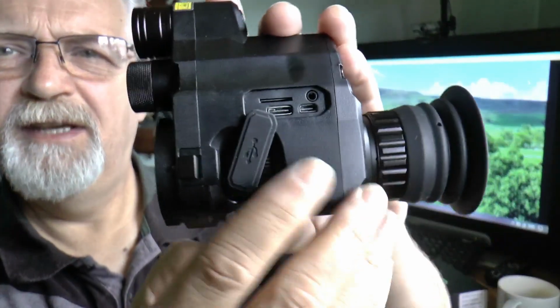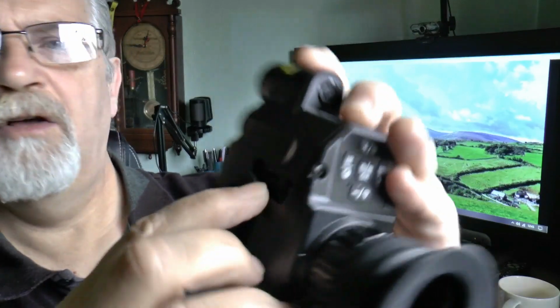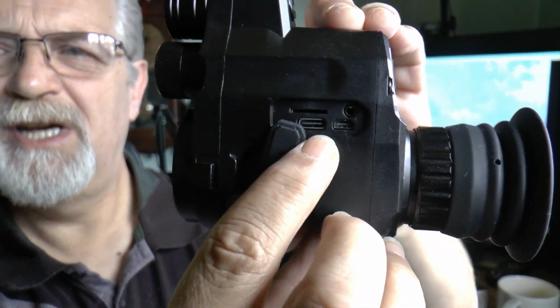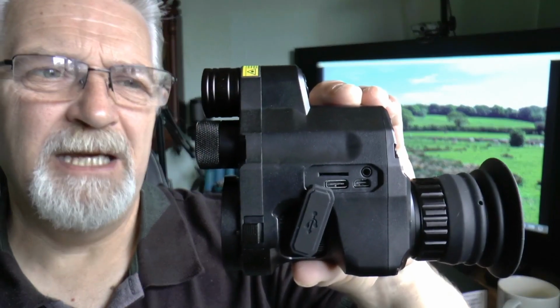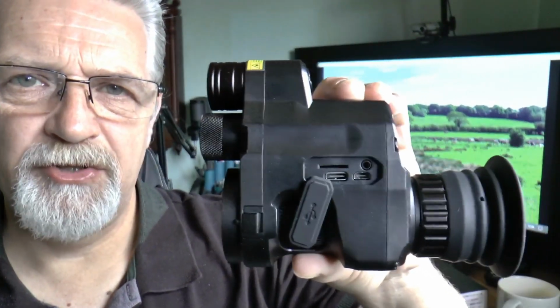On this side you have a couple of ports. Obviously you've got the slot for the SD card. You also have the USB charging port. Now some people say don't charge them in this unit. It can potentially damage the unit. Take them out and put them in a separate charger.